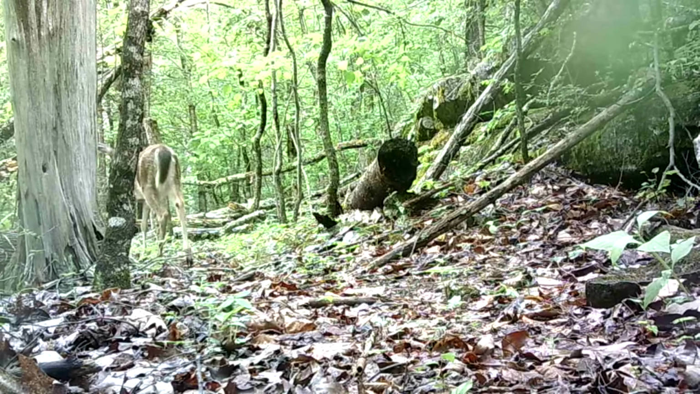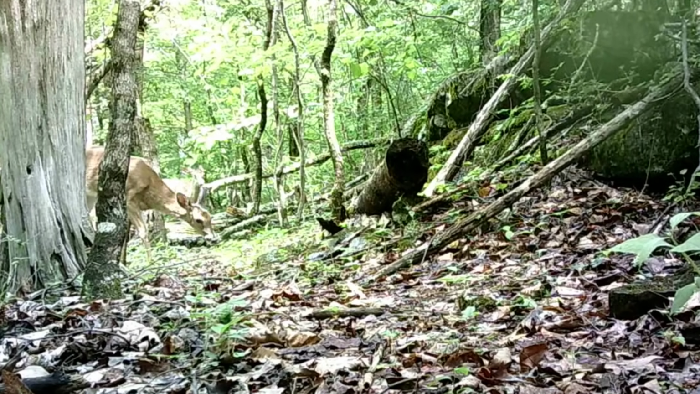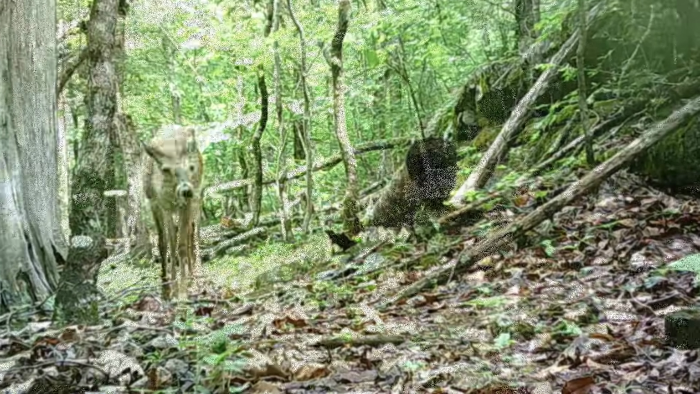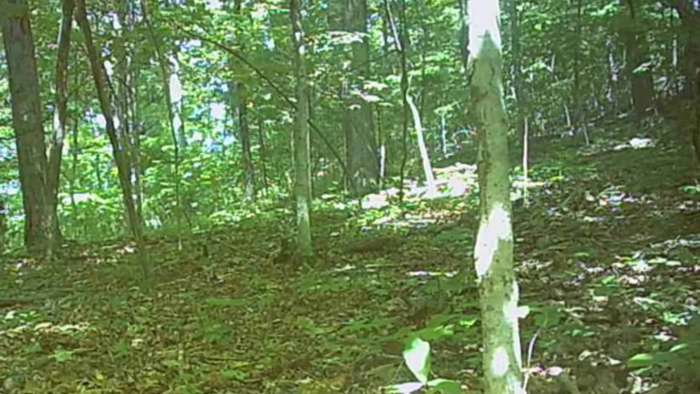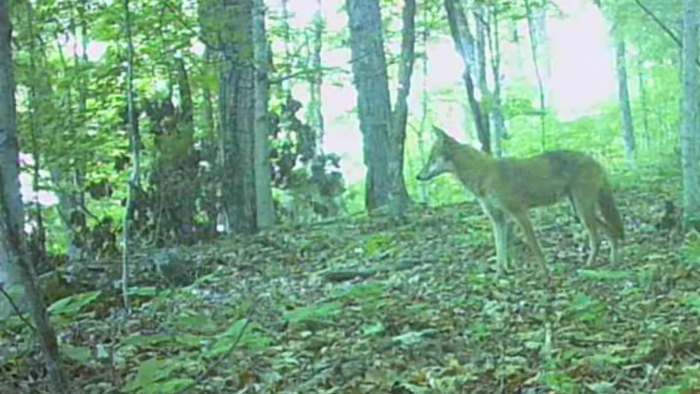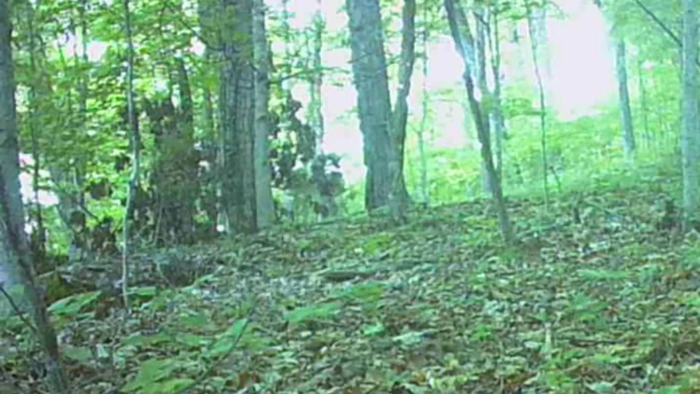Well, out on the ridge, it's just business as usual. These little animals, they just browse all day long, these does. And you can't tell them from the bucks because they've all lost their antlers. And the old turkey, the hens are still moving around on the ridge. They're nesting somewhere. And the coyote, out during the day. That's a rare sight.